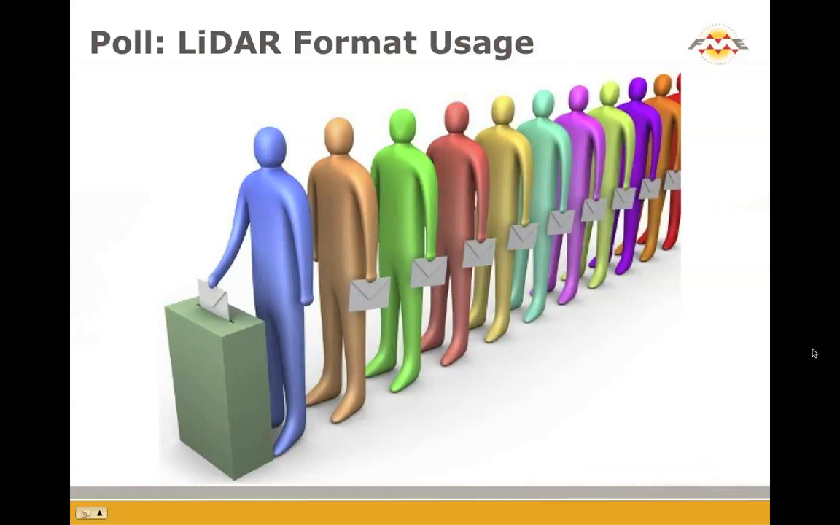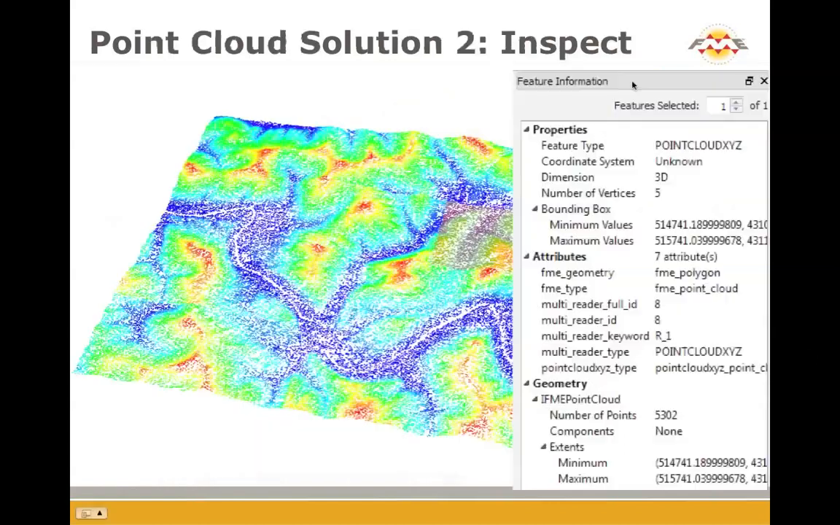So let's look at the results here. You can see ASCII is overwhelmingly the leader, so there's a lot of ASCII out there. We do a great job reading it and writing it. A lot of folks this afternoon are doing Oracle Spatial, so that's great to see as well. And some are interested in E57 too, so thanks very much for that.